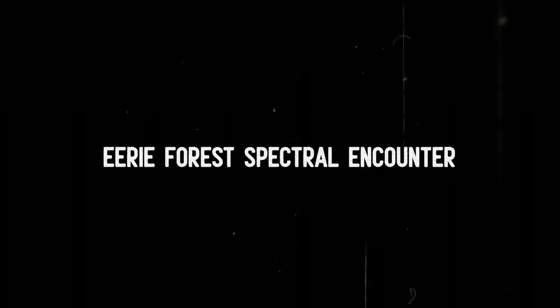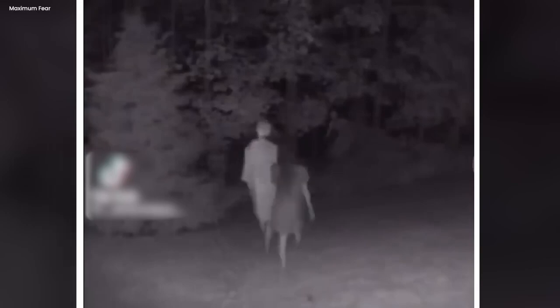Eerie Forest Spectral Encounter. In a dark forest, something very scary happened. A strange video showed a frightening scene. It seemed like someone recorded a terrifying event. Late at night, in the deep dark woods, a tall and ghostly figure appeared. It glowed eerily like a ghost or an omen of bad things.